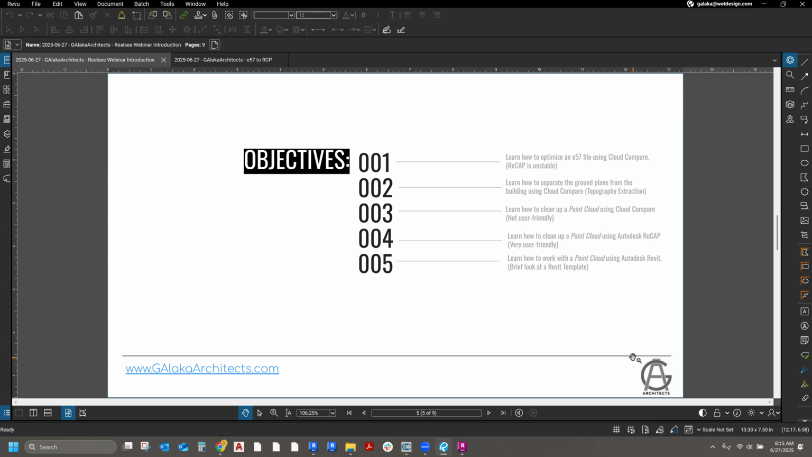So I'll show you essentially how to optimize the E57 file in CloudCompare and then bring it into Recap, and it'll save you tons and tons of time.